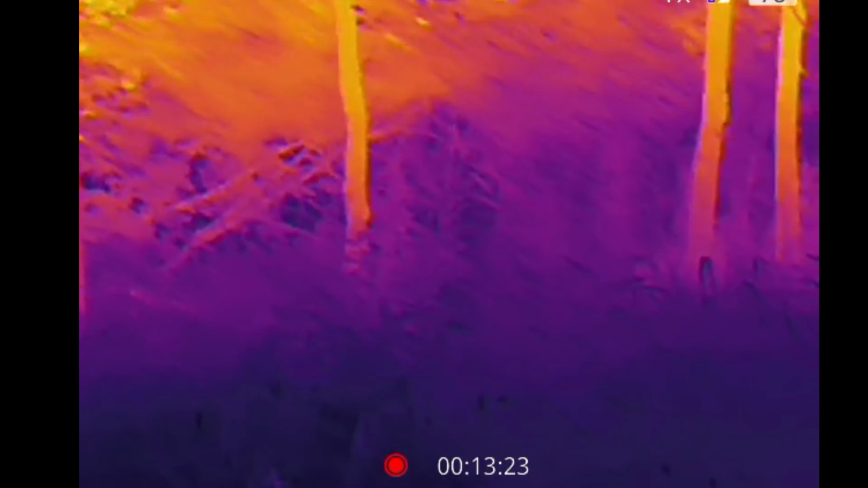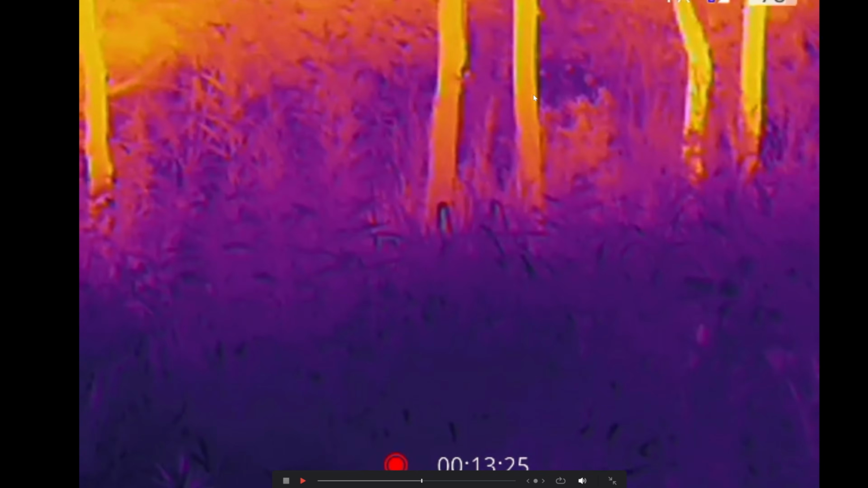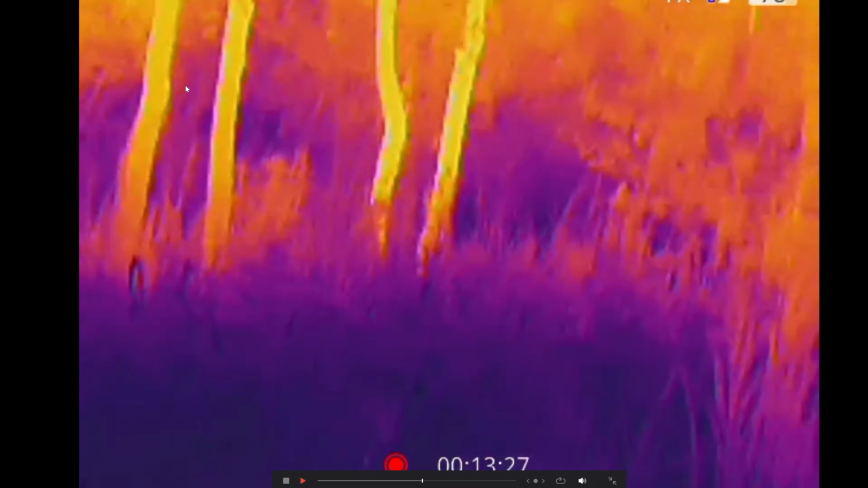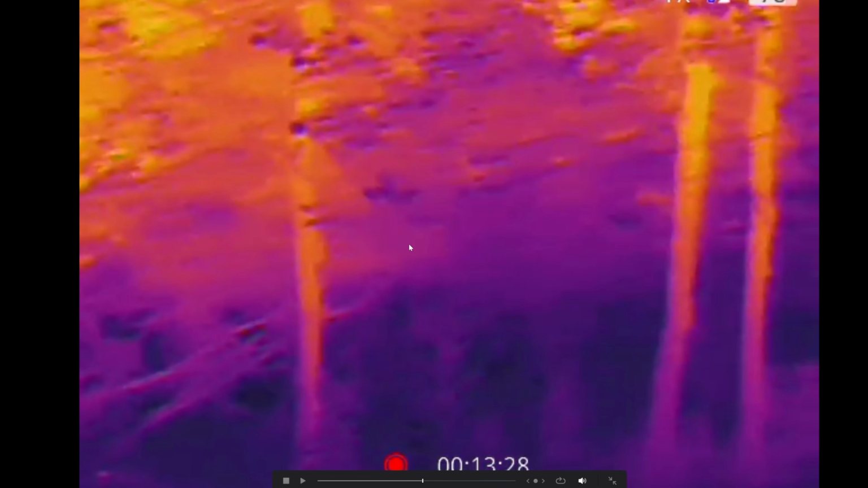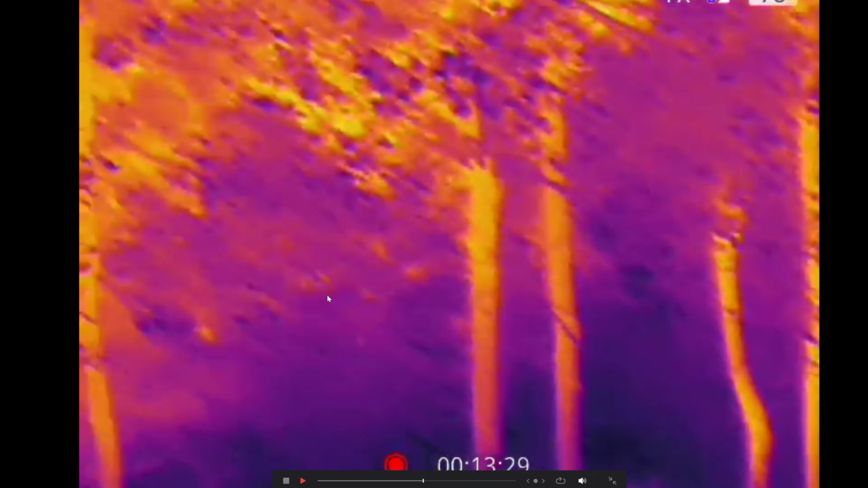But guys, the thing that makes me think the hardest and the weirdest thing, I'll show one more time, is this up here, guys. And those cold signatures don't appear to be here in this footage, which is interesting as well. Those head shape things only appear after we drive back the second time.